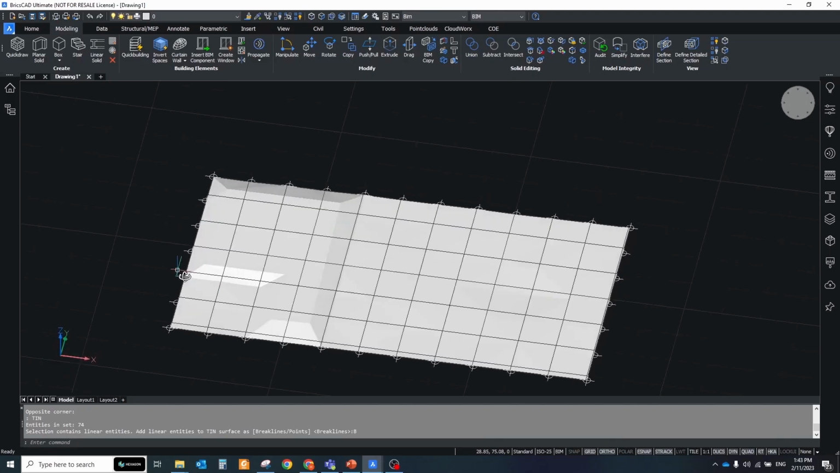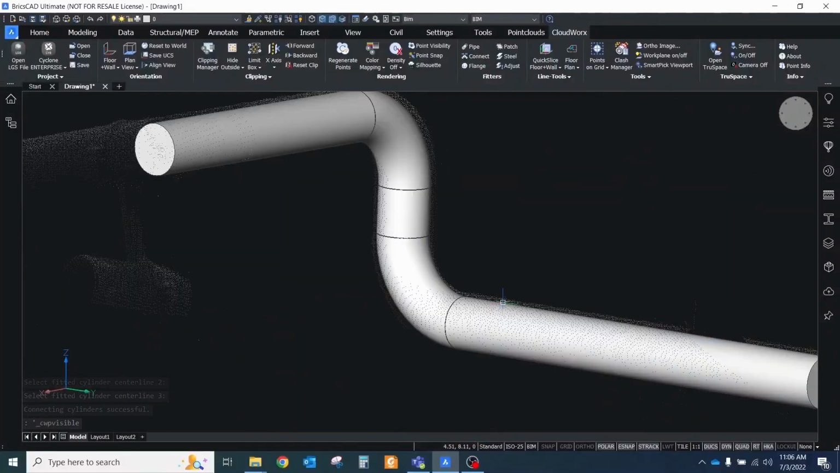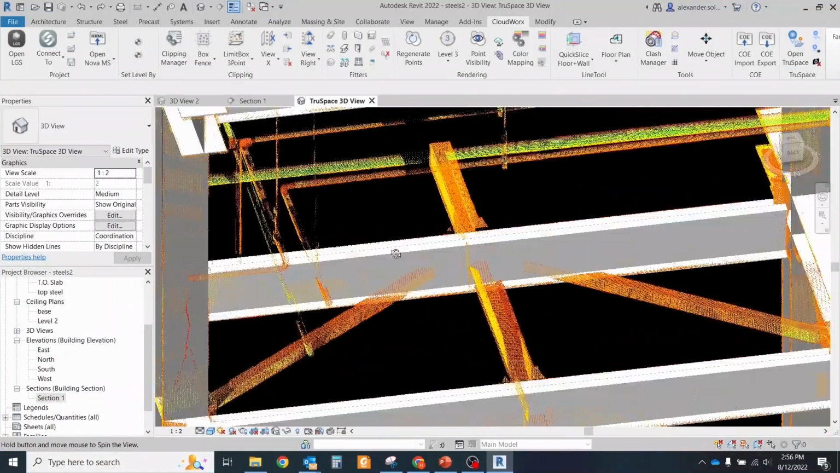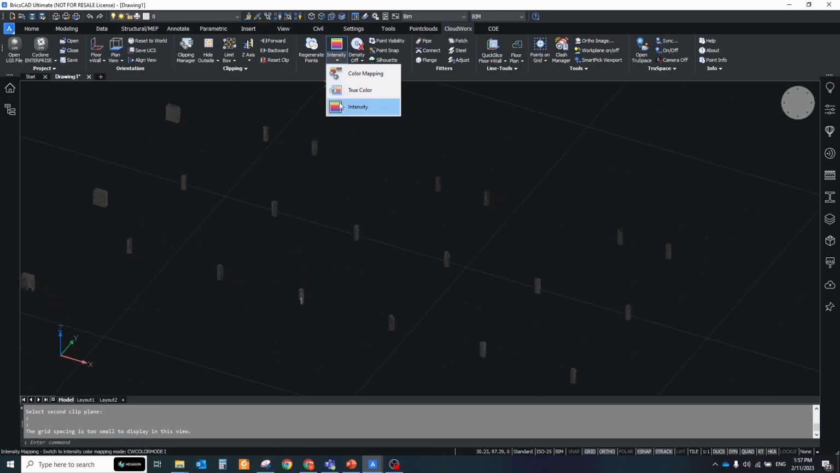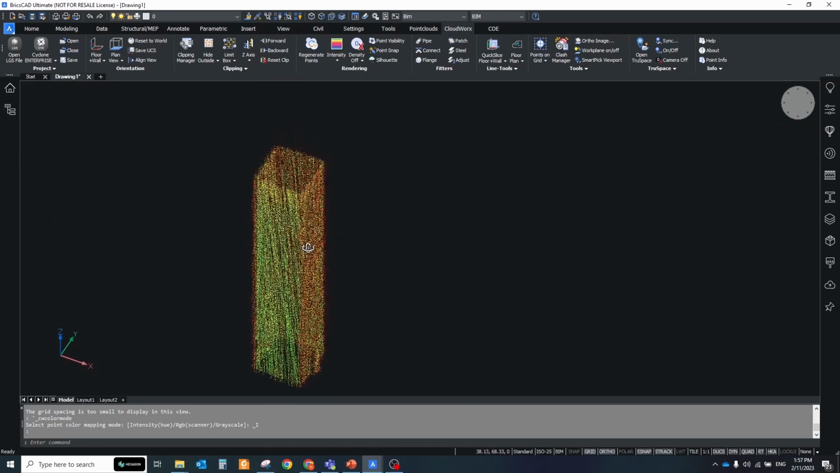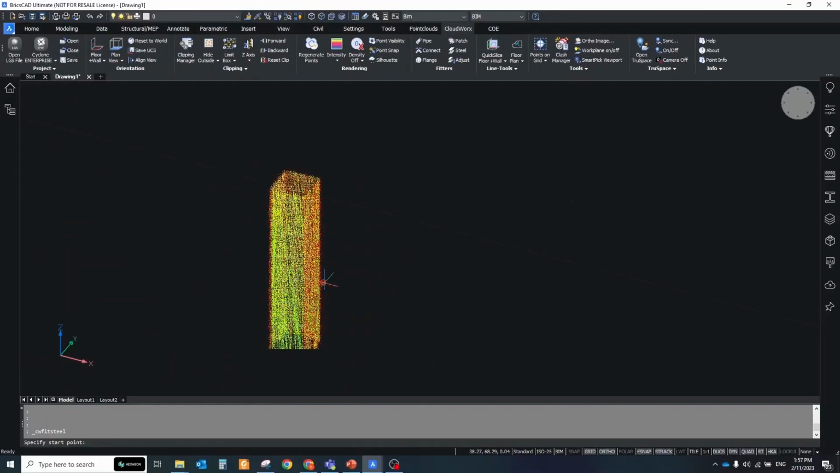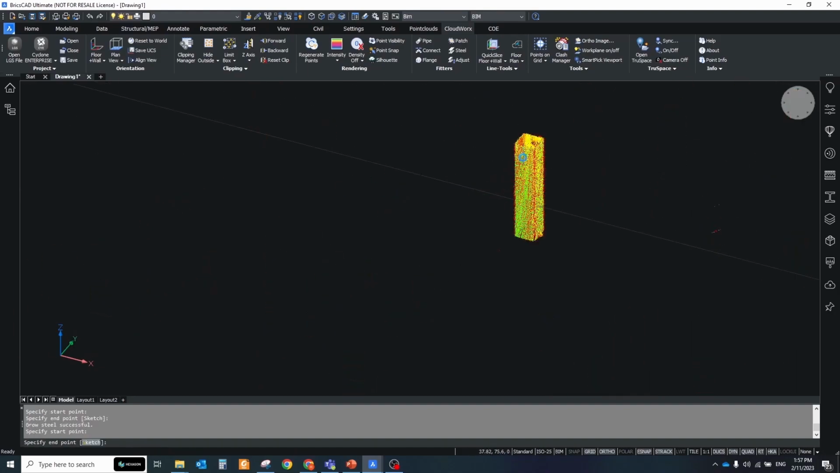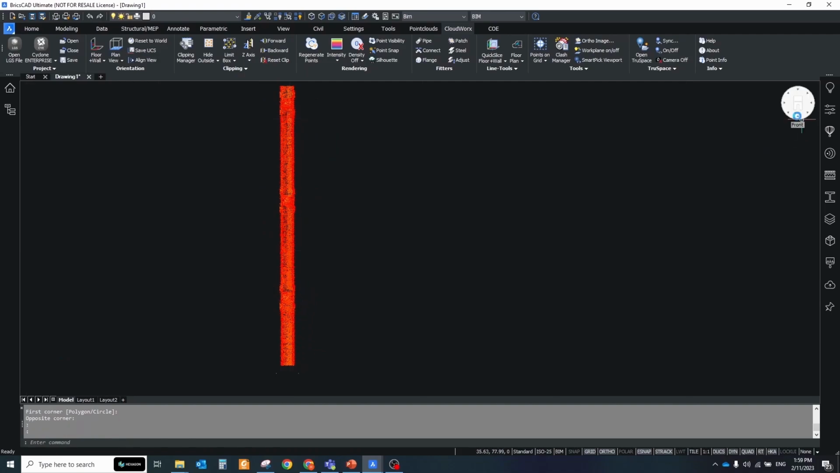For extracting standard geometry, we can use the fit cylinder and fit steel tools. I demonstrated them in my previous videos. I will put them in the description. Even if you don't have pipes or steels, you can use these tools for objects with cylindrical and rectangular shapes. Before fitting steels, leave on the screen only the points relevant to the object. Run the fit steel tool, specify in the pop-up window catalog if you would like to use some standard size elements, and increase the maximum RMS error. For terrestrial scanners, you can use the standard 6 mm, but mobile data has more noise in the cloud, so it will be easier for algorithms to extract the geometry if the maximum RMS error is 2 or 3 cm.